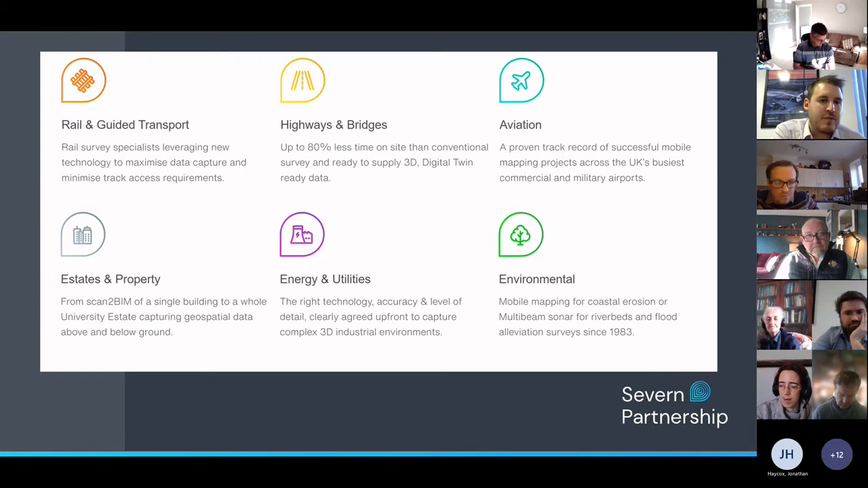The same goes for highways and bridges, where we've invested in the latest technology, such as the mobile mapping systems that mount to vehicles and can laser scan data at highway speed. Aviation, going into those environments and capturing data as efficiently and quickly as possible. Estates and properties, which is heritage buildings, any structures, any building work that we get involved with. And again, this can be internal building surveys, digital archiving of data and elevations,